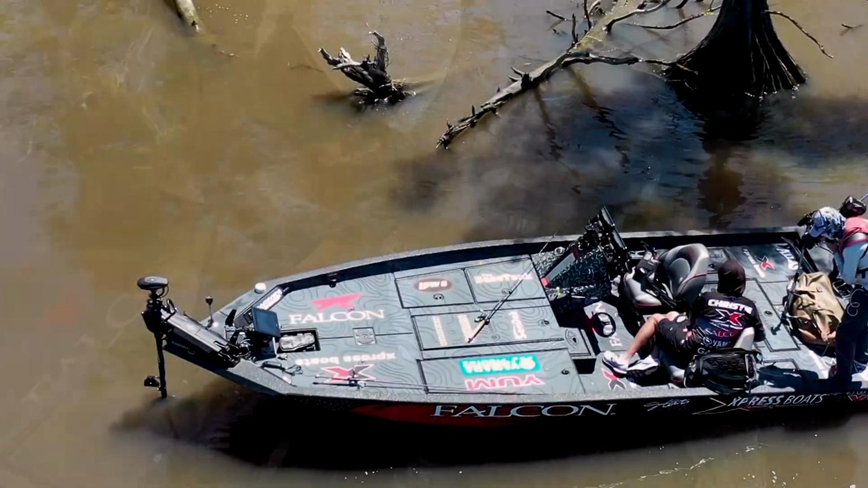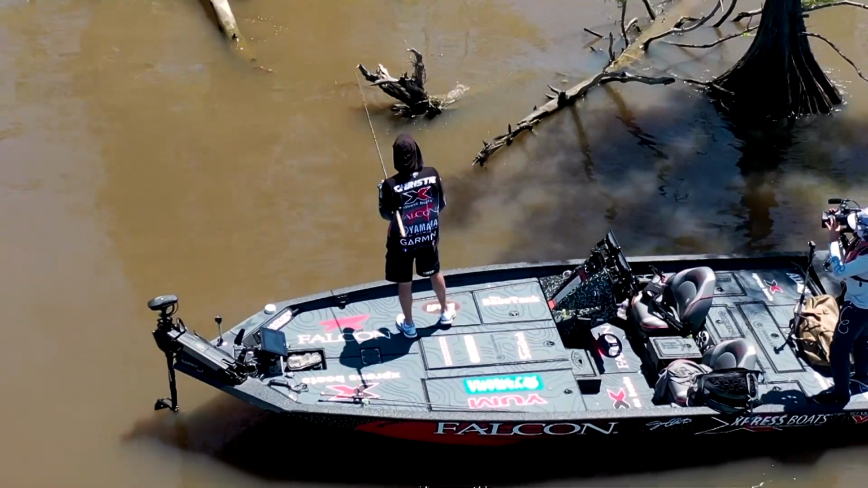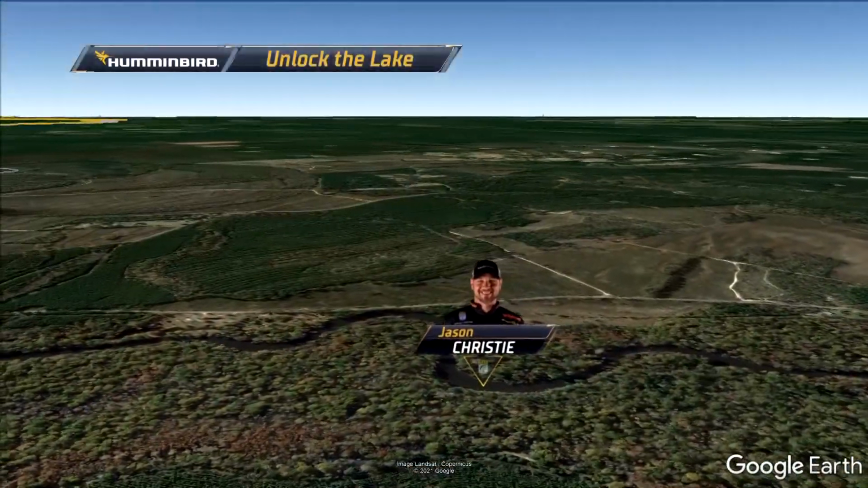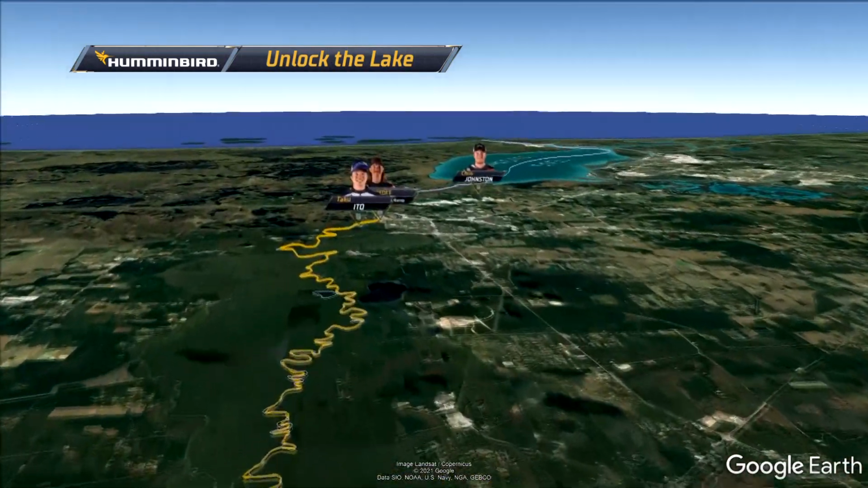So Jason Christie, we followed him in there on day number 2, and his catch rate compared to the rest of the field was phenomenal. He outpaced them by half anyway. It was incredible how many bites he was getting, and we were wondering, when is this area going to run out? Does he have extra area? Because he didn't have a lot of gas to run around when he was up there. He only had enough to get there and get back.